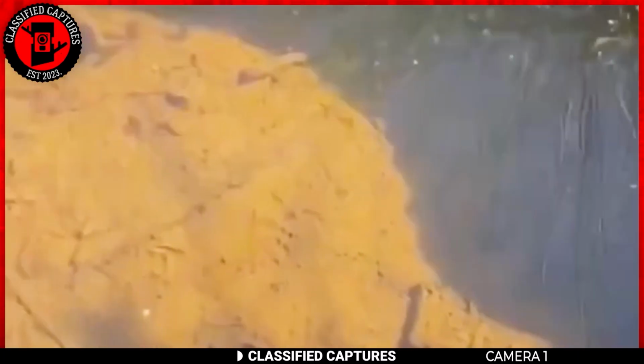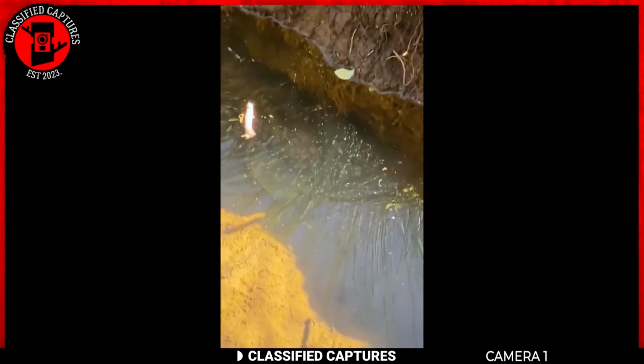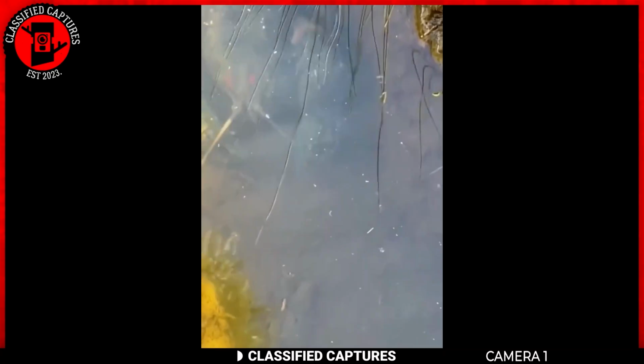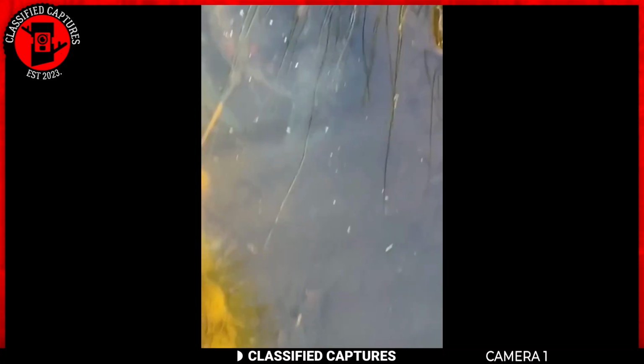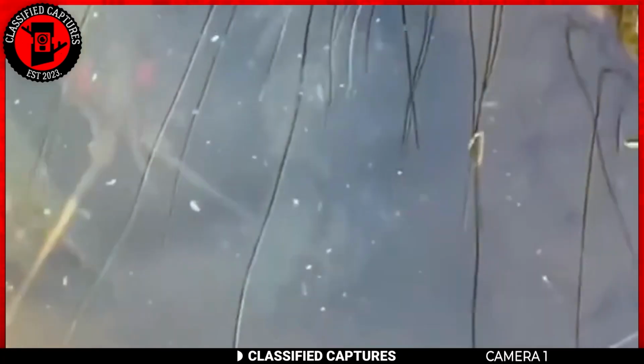We start off today's episode with a riveting discovery. Someone spotted some movement in a river, and upon closer inspection, this is what he found. No, you're not imagining things. That's an actual lobster, and a colossal one at that. A giant making waves in the water.